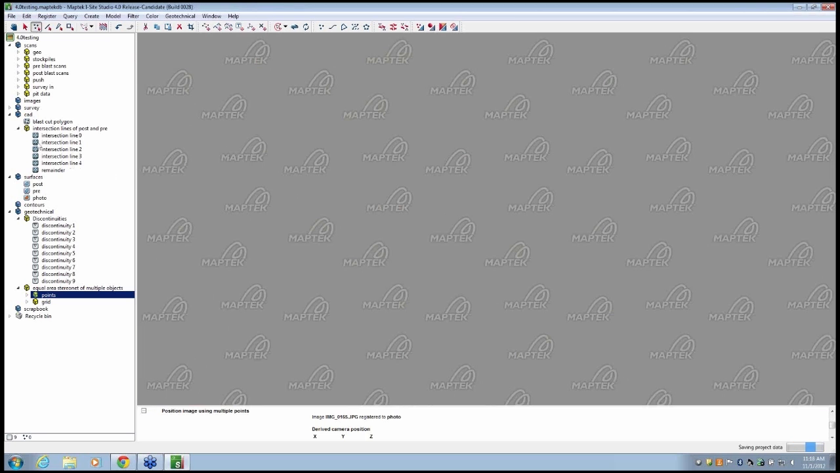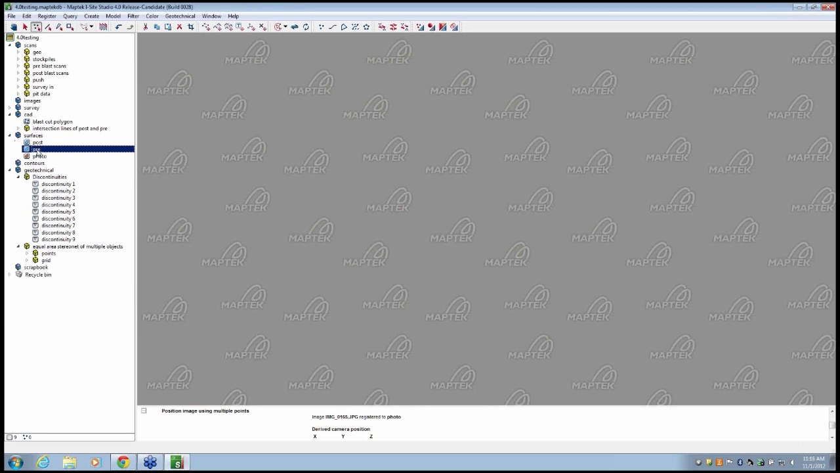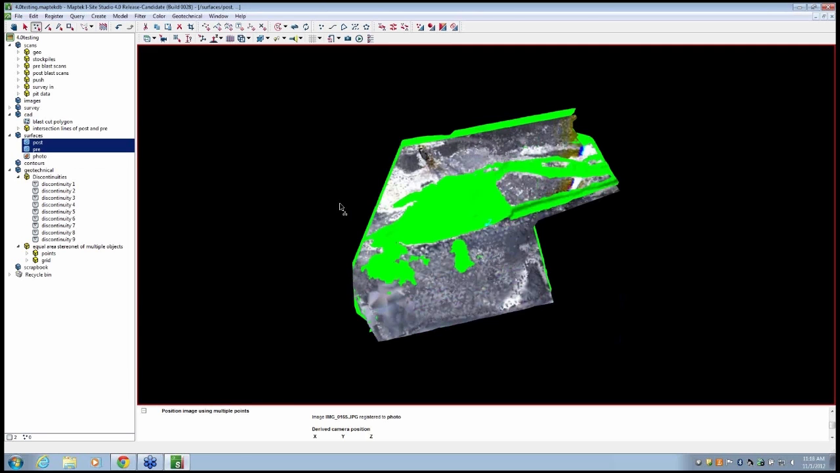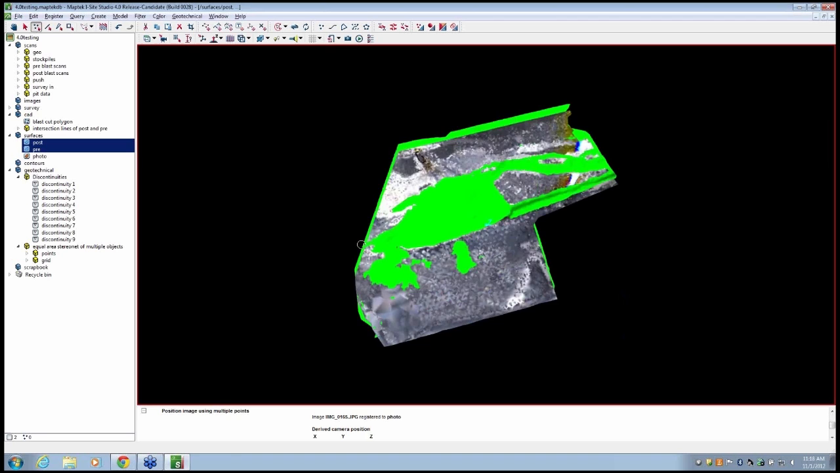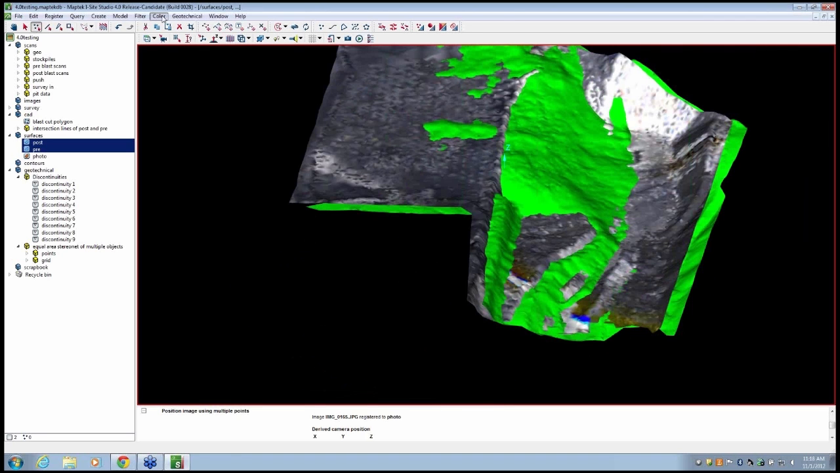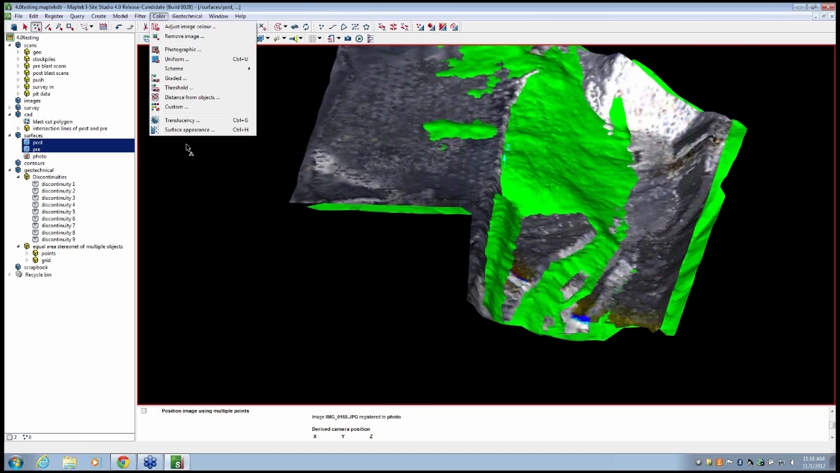One of the other tools that they've done a lot of work on in this newest release is coloring by distance from object. This can be used in a multitude of ways. It can be used to visually represent areas within a stockpile that have changed, or to show movement within a high wall. But the tool itself has gotten quite a bit cooler.